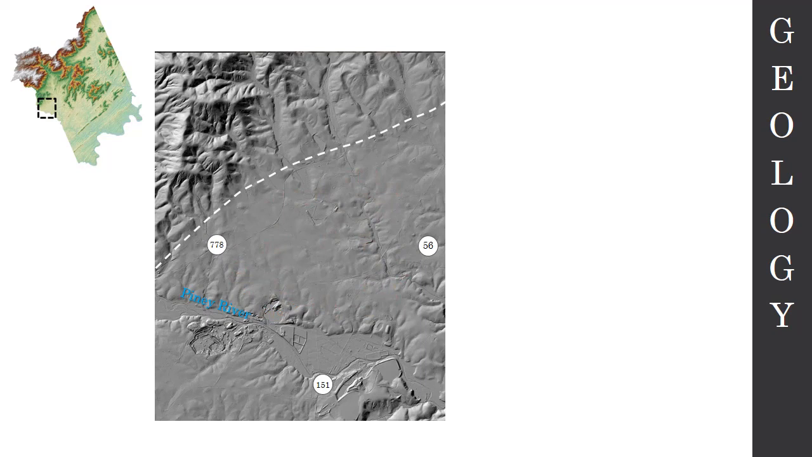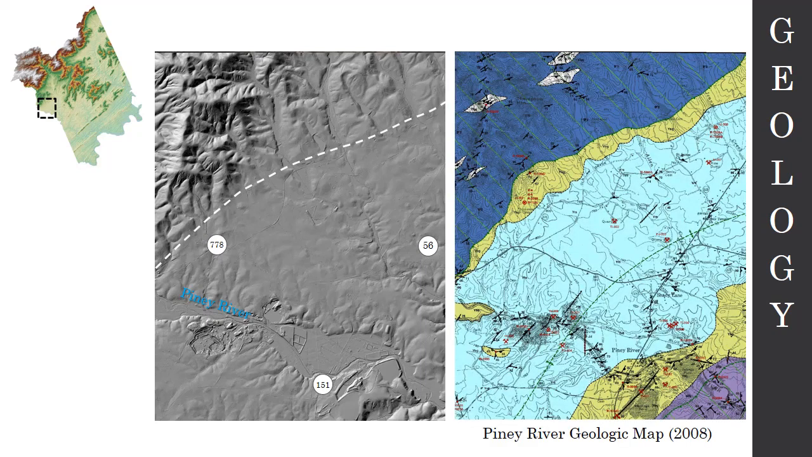Something has changed. And whenever I see something like this in LIDAR, I think there's got to be something geological happening. Well, there is. So if we pull in the geologic map for this area, this is the Piney River geologic map that was mapped by our scientists in 2008.